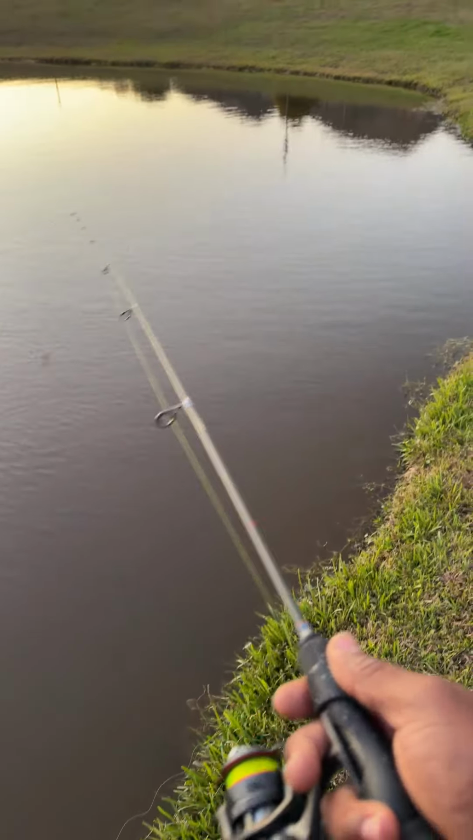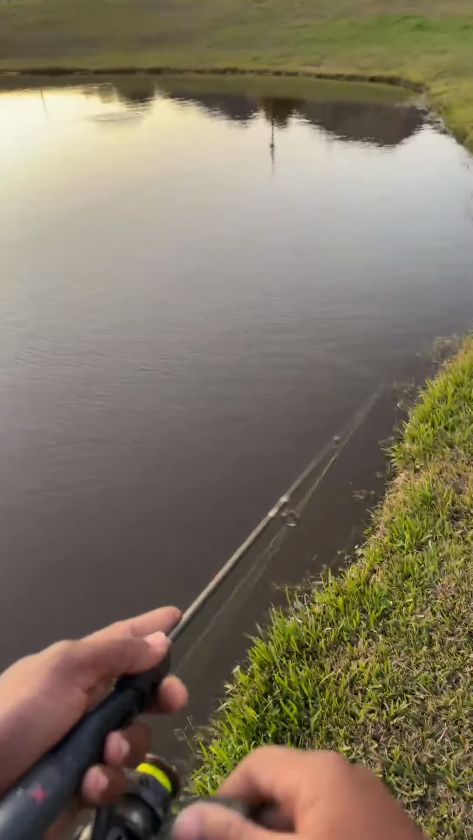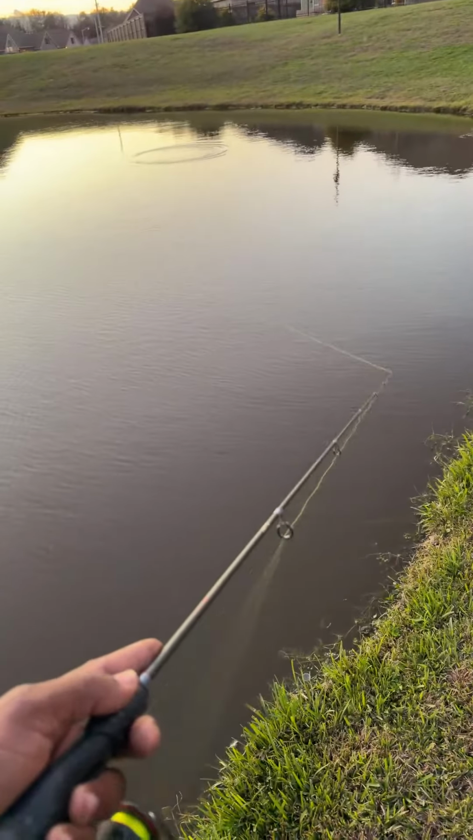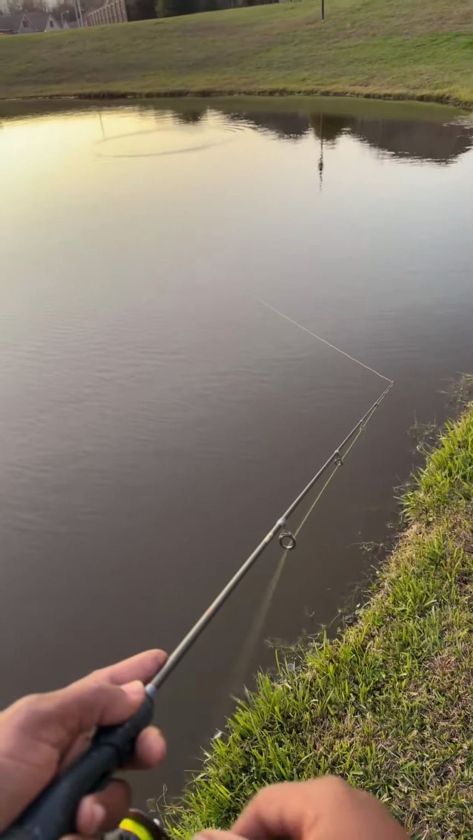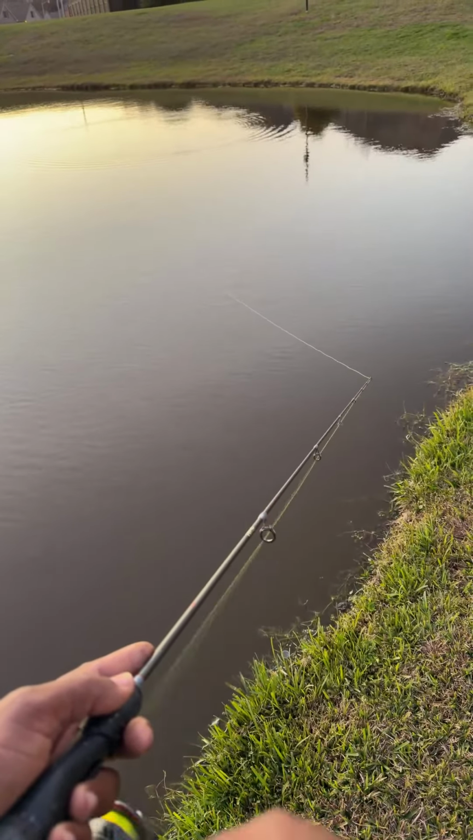Southside Park near Broussard. Okay. I'm gonna have to check it out. Southside Park. Got it. I have some